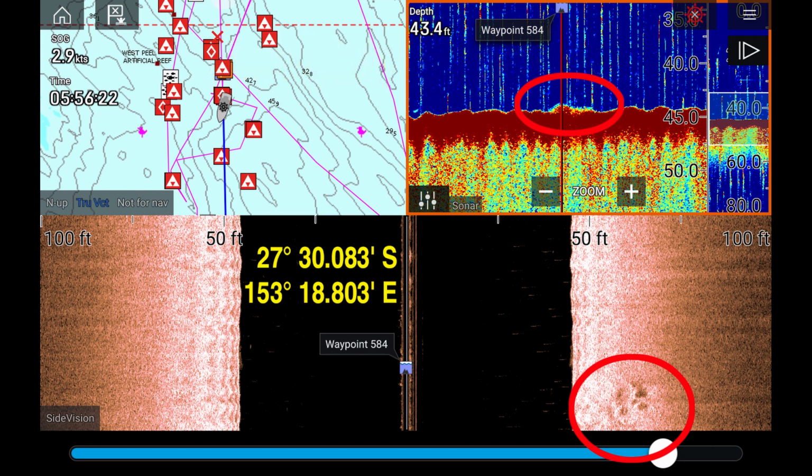If you understand how side imaging works, it's distance from the transducer that it's reading, and because it's on the bottom, you've got to sort of do the trigonometry to work it out, but in round figures, roughly about 10-15 feet to the right of the boat.